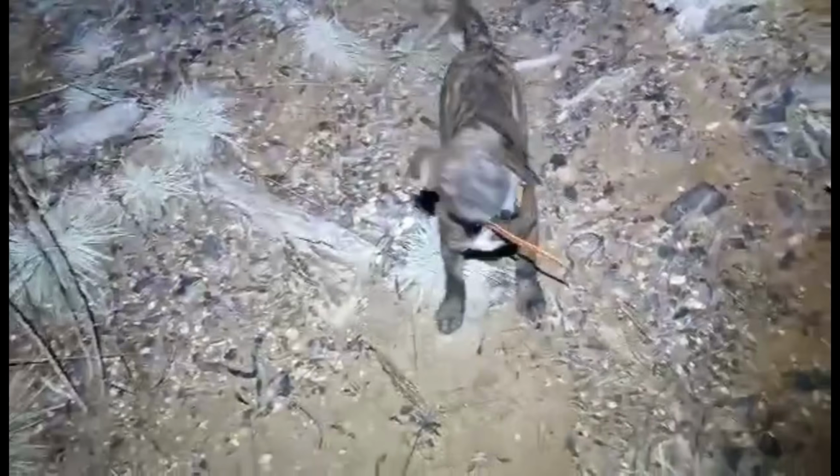And a good run for these pups anyway. They'll have a good sleep when they get home. Good lesson for them about tracking around in the dark. He's done quite well.